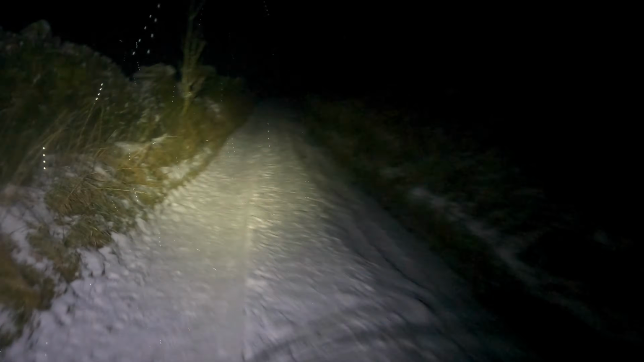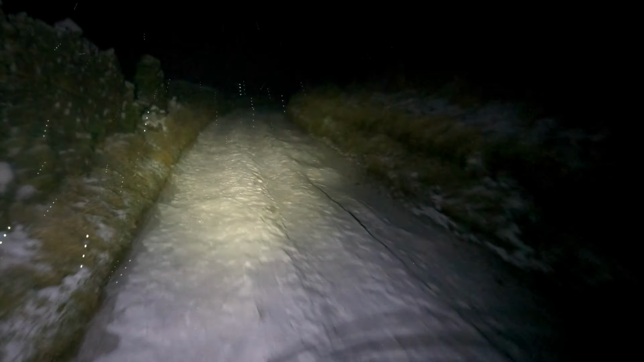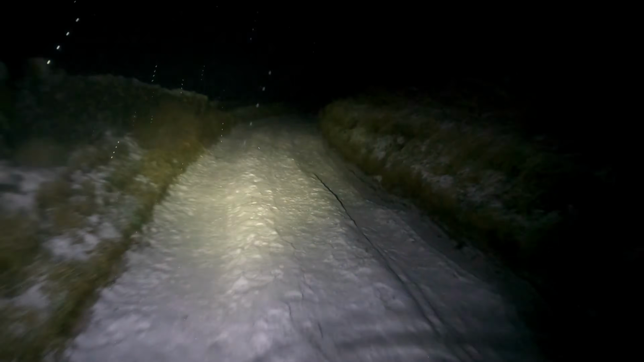So one thing to make sure as well, in England we're probably going to be going across a few roads to get to the next section of bridleway, so still need to make sure that you bring a red flashing light with you on the back. The good thing about the Hope light is you can easily angle it down when you get to a road section, so you're not blinding drivers.